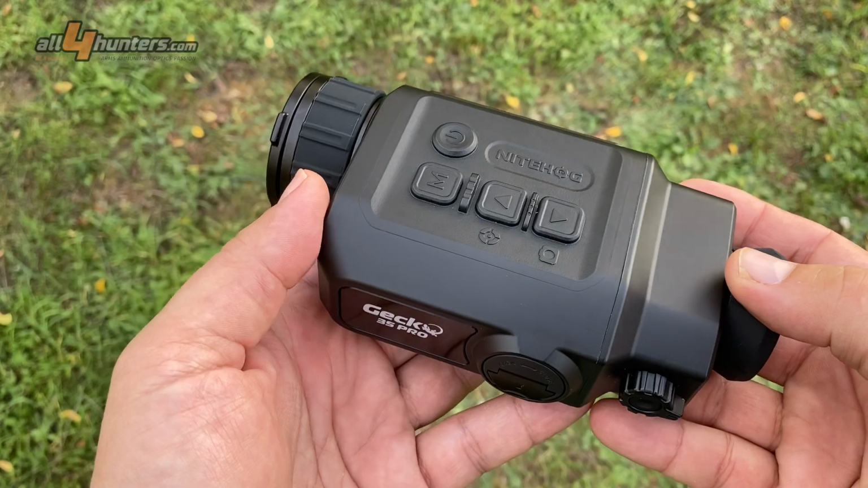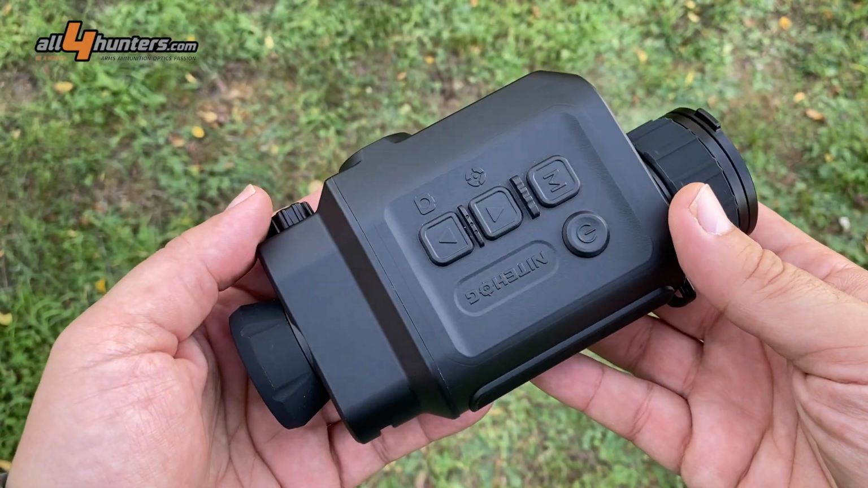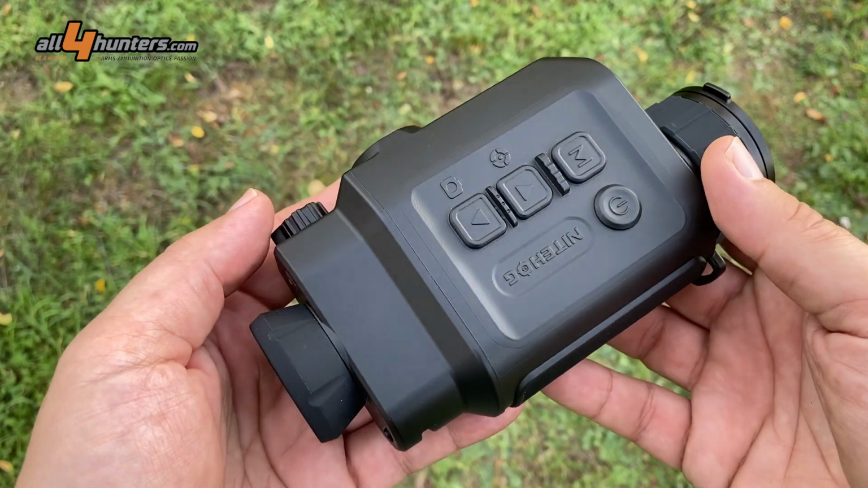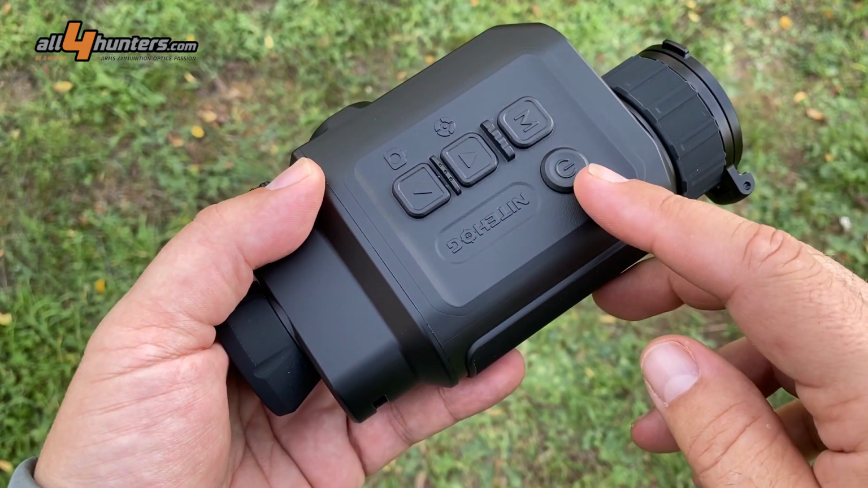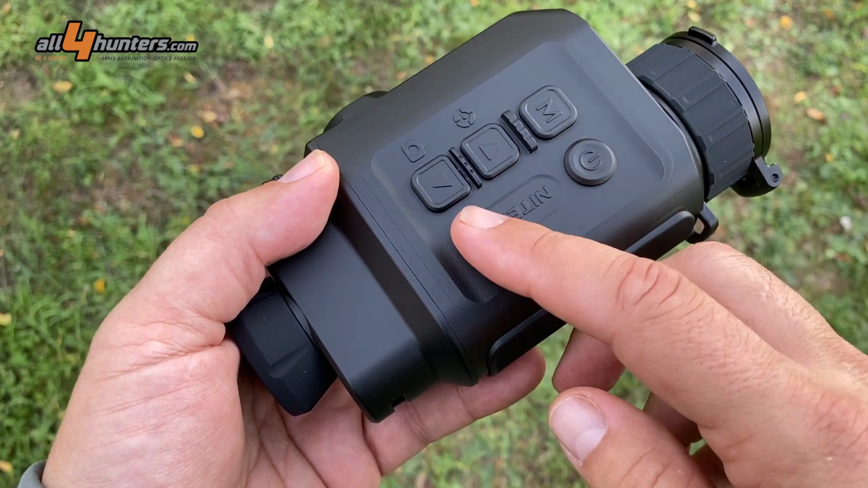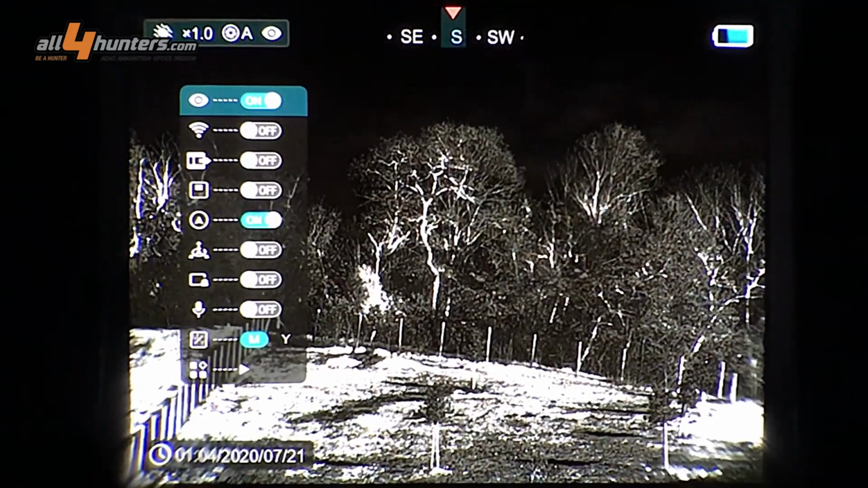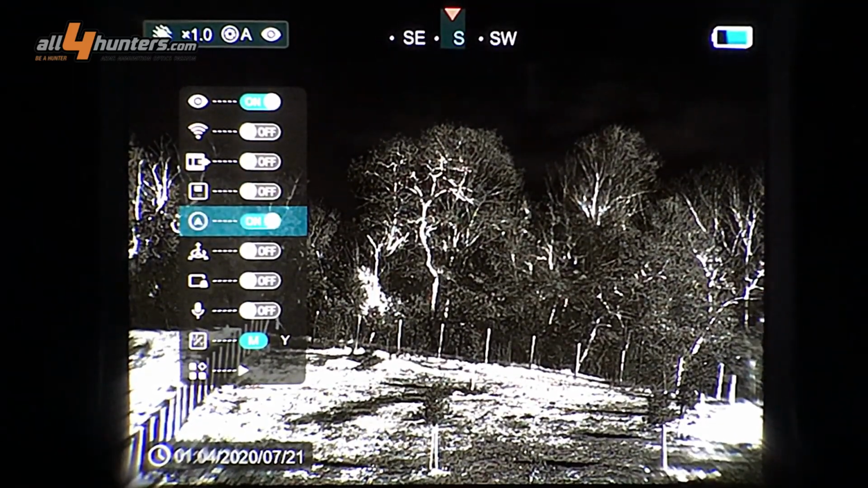So this is the Nitehog Gecko 35 Pro. It's pretty compact. It seems to be pretty well laid out. We only have 4 controls. This is the power button, then we have a menu button, and we have an up and down button. Each of these buttons actually have multiple functions, as we'll see soon.